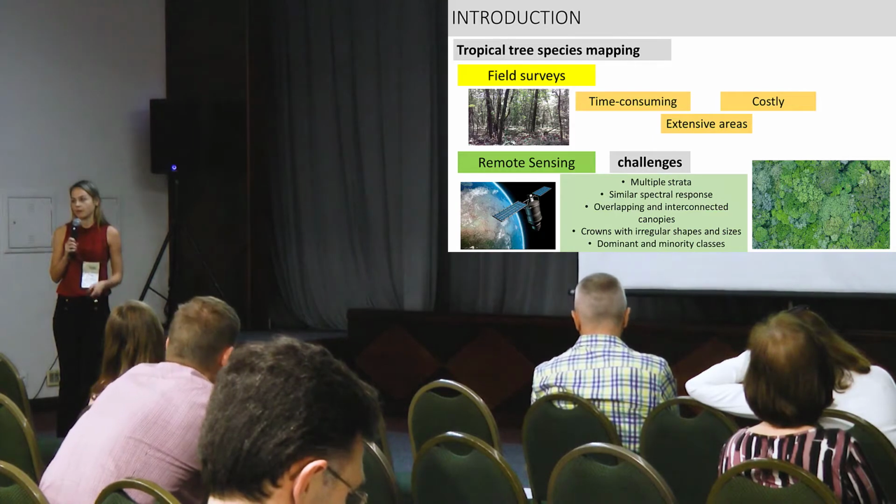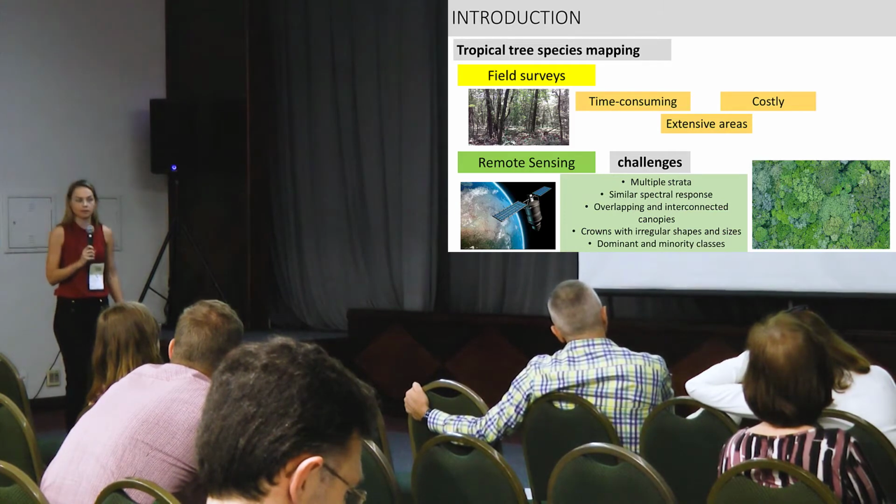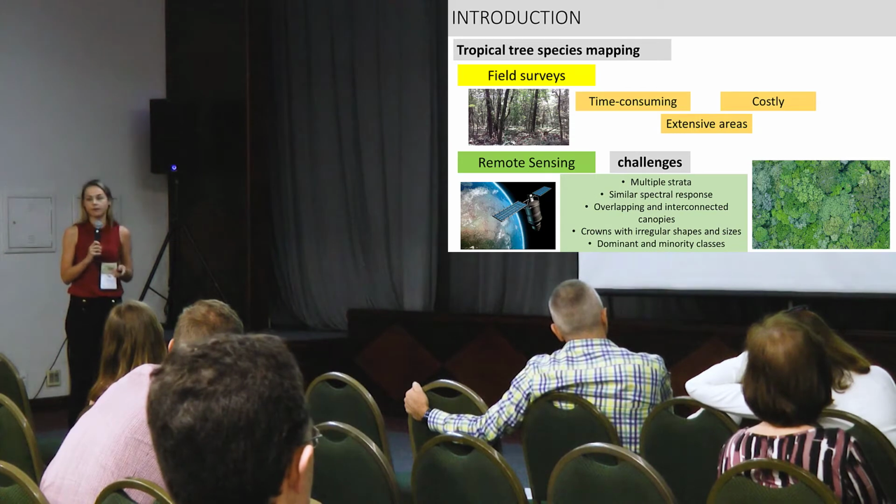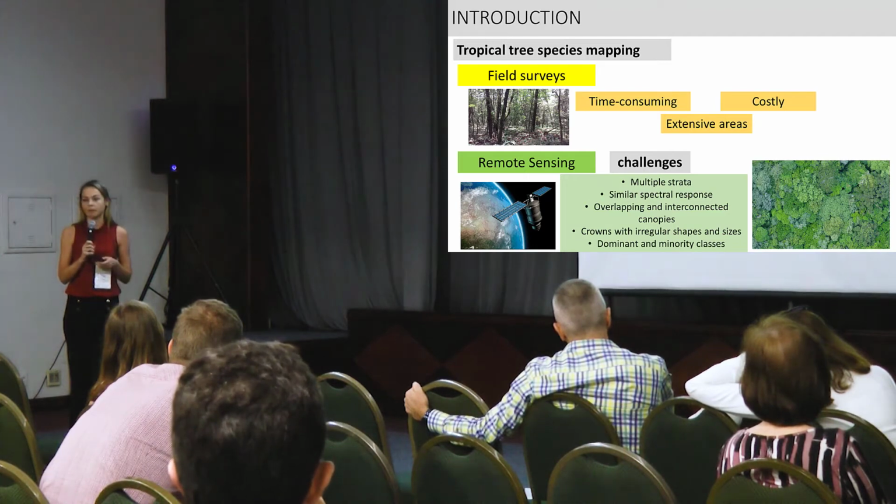For tree species mapping, usually field surveys are efficient. However, they tend to be time-consuming and costly to be executed in a large scale and in a systematic way. And this restraint has fostered the use of remote sensing as an effective means for tree species mapping.